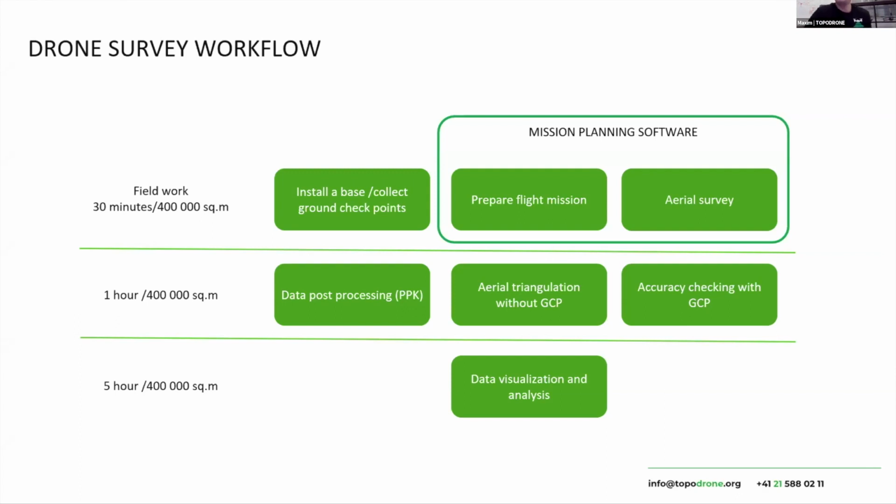This is why it is very important to have stable software which allows you to plan the mission carefully. All my presentation will be focused on mission planning for different types of applications, such as mapping, three-dimensional mapping, LiDAR survey, and so on.